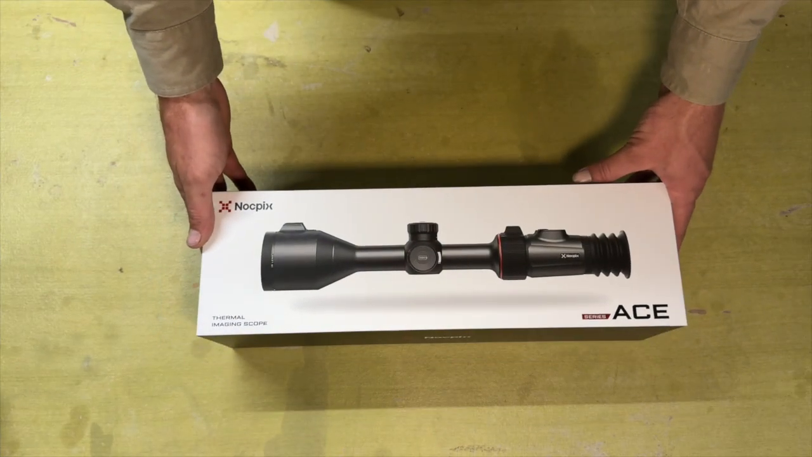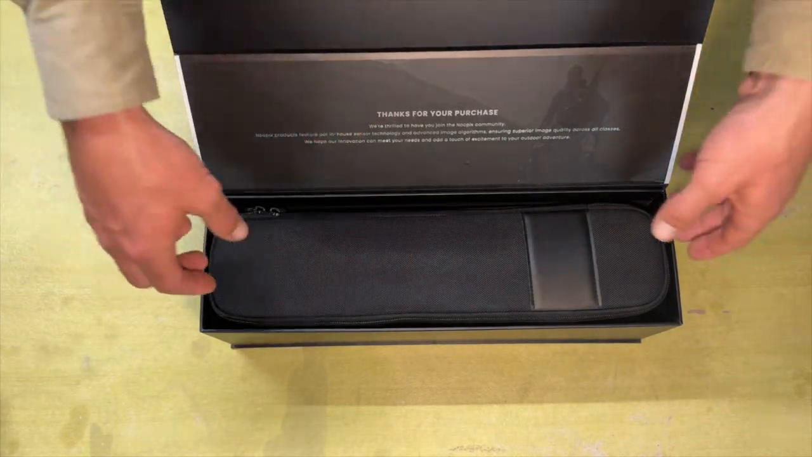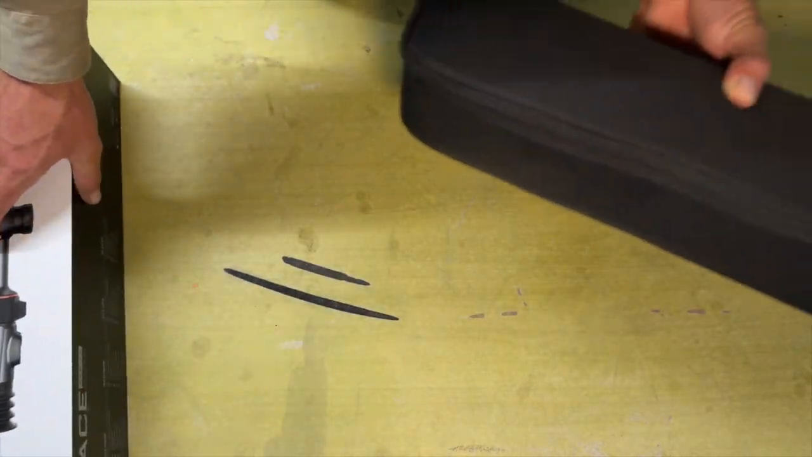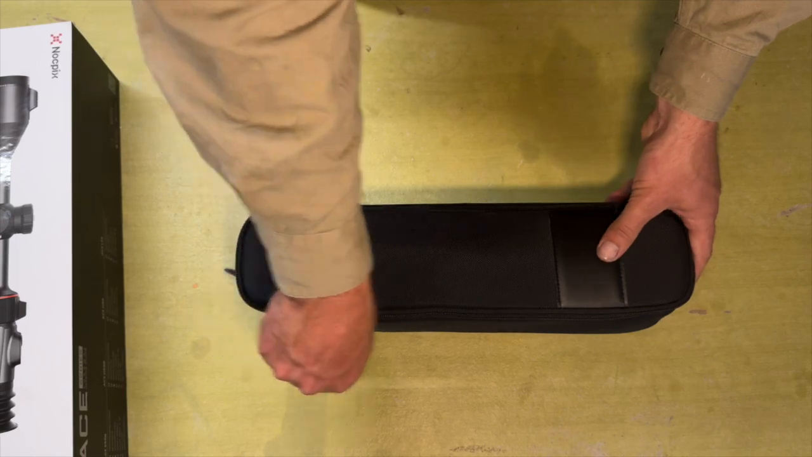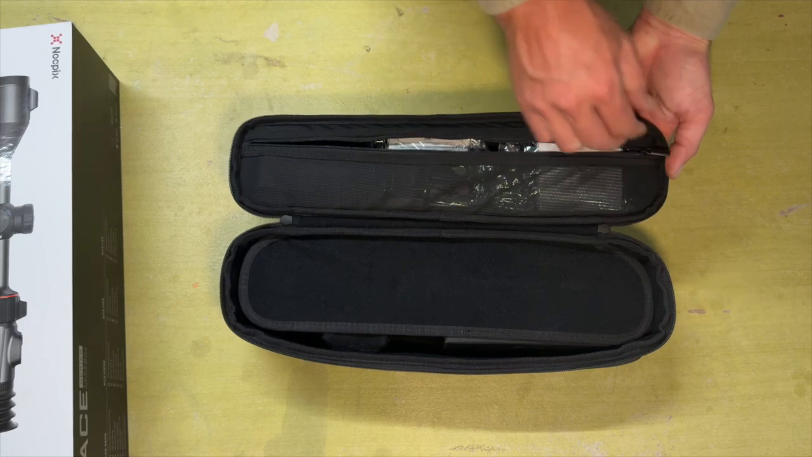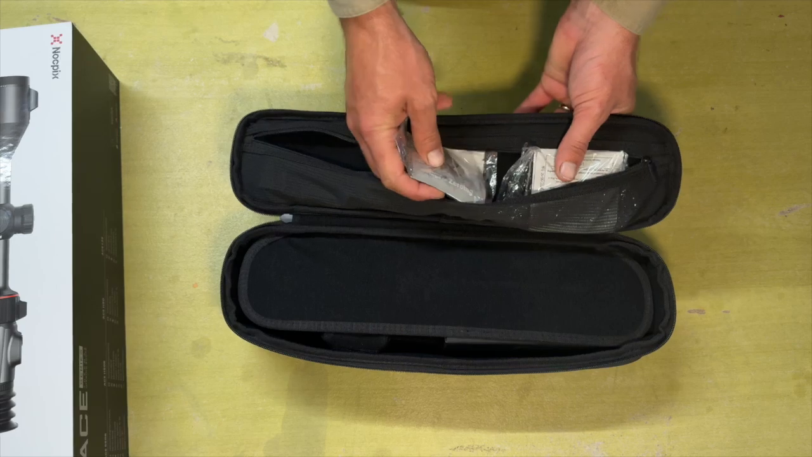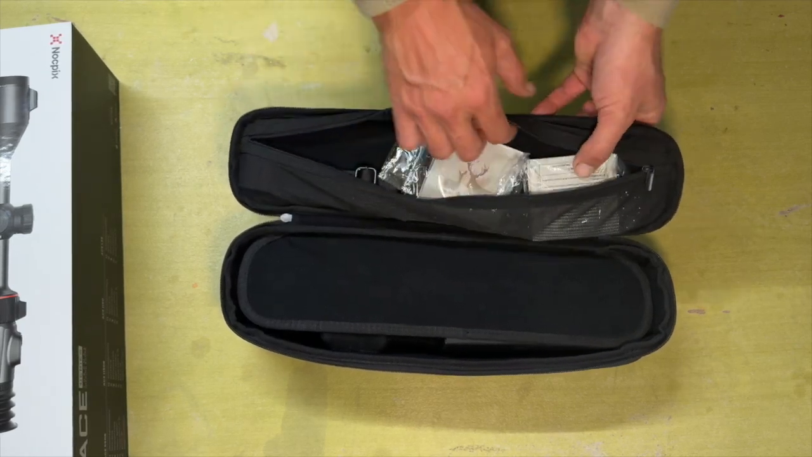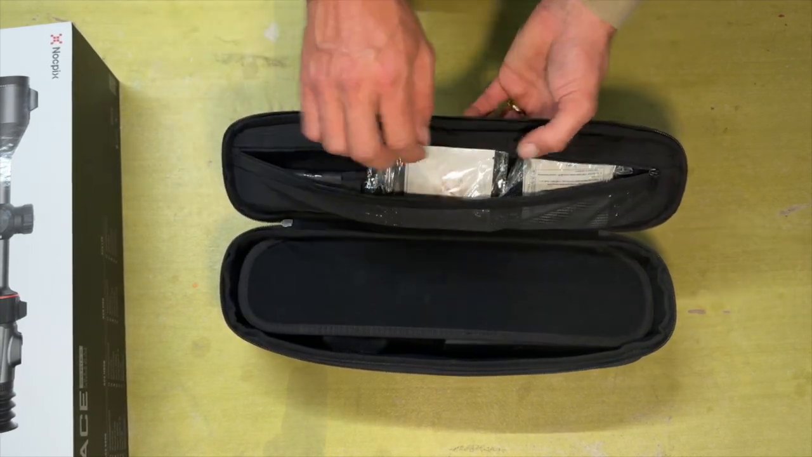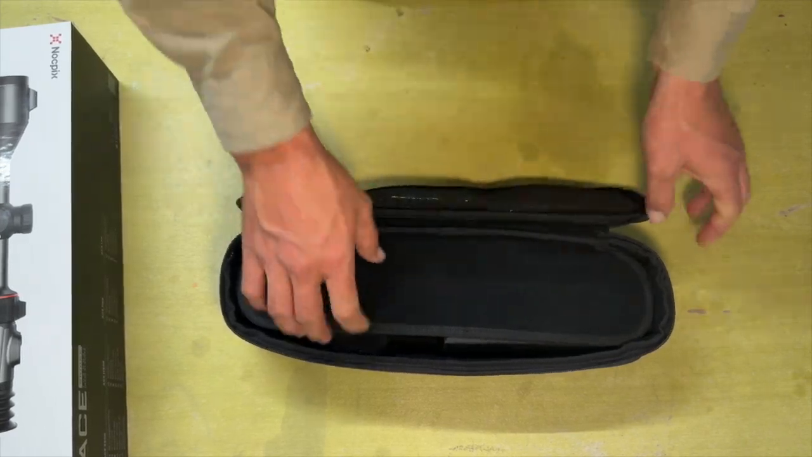Okay, so here's the box that it comes in. We'll just open it up. It gives you a little note up there, thank you for your purchase. That's all that's in the box, so we'll put that aside. Now in the lid here we've got a few targets, like heated target things, so you take them out of there and they just heat up for zeroing in your thermal scope, and also a strap for the case, which we don't really need on at the moment, so I'll leave all that in there.